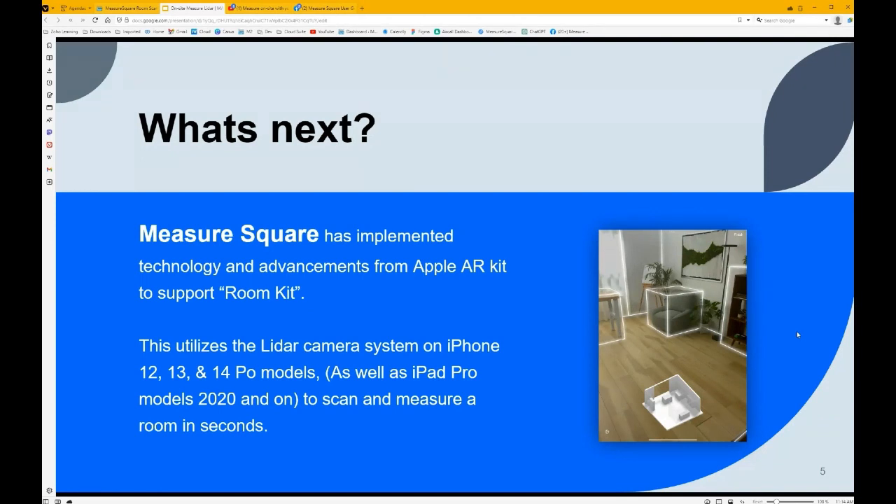So not an iPhone 12, but an iPhone 12 Pro or Pro Max. There's also some of the newer iPad Pro models that support this as well. I believe the models are the iPad Pro 2020 models and forward, so there's probably about three of those. And as you can see in the photo I have here, this is kind of a preview of what we're going to see.